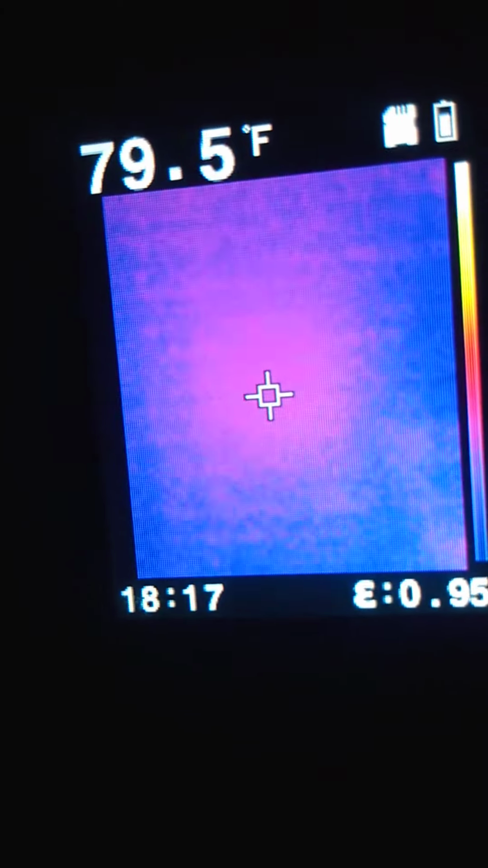Yeah, twisting it like that, it stayed warm for a while. I didn't really notice the time that I twisted it, but its camera time is 16 minutes and 50 seconds. And the crystal is still at, what, 79.54321 degrees Fahrenheit, in that range. 79.4 degrees Fahrenheit. You know, it's at least 3 or 4 minutes since I twisted it.